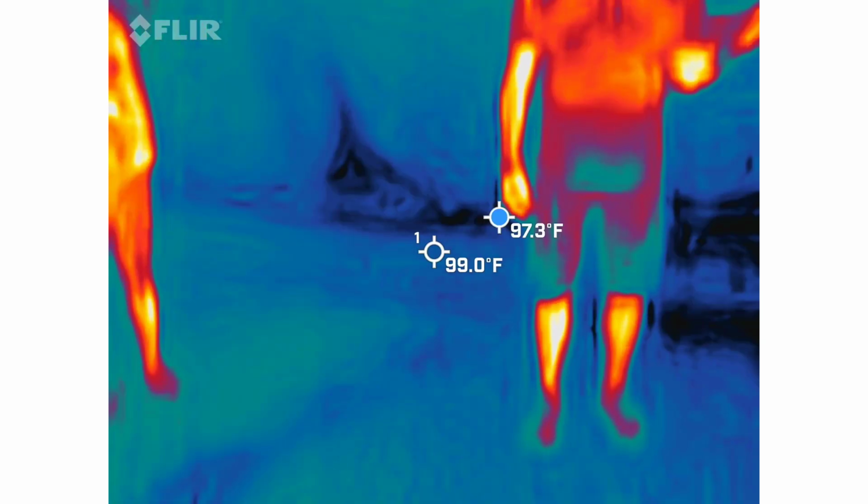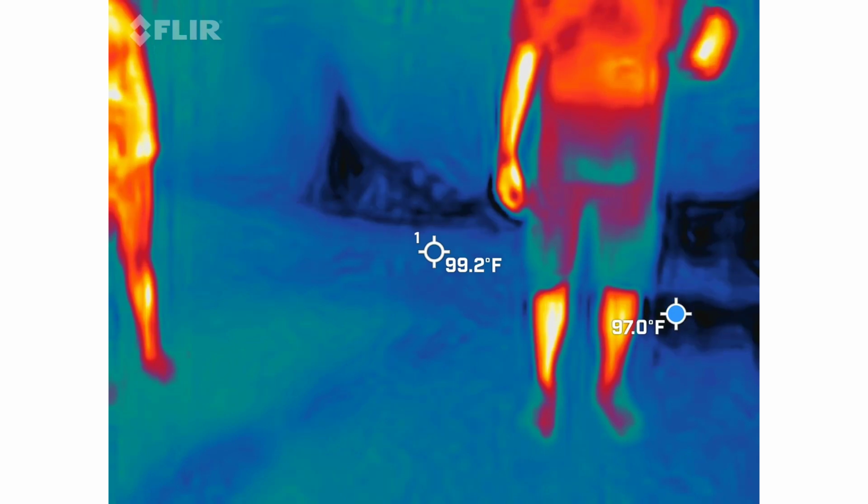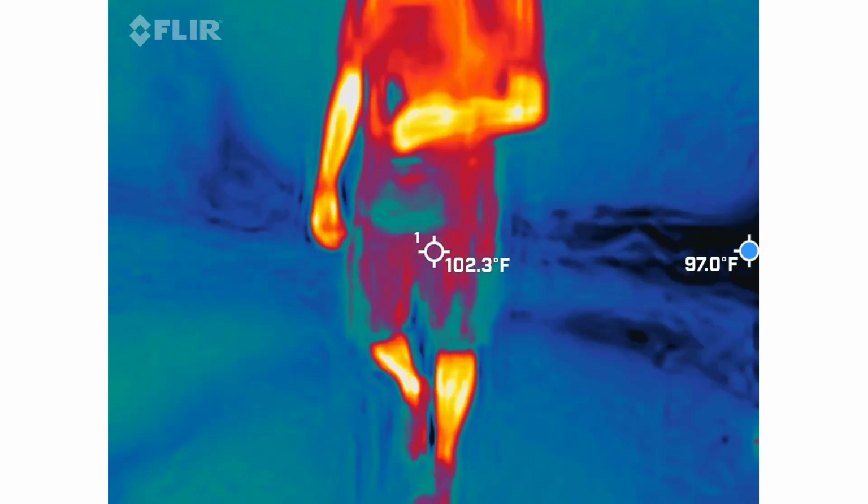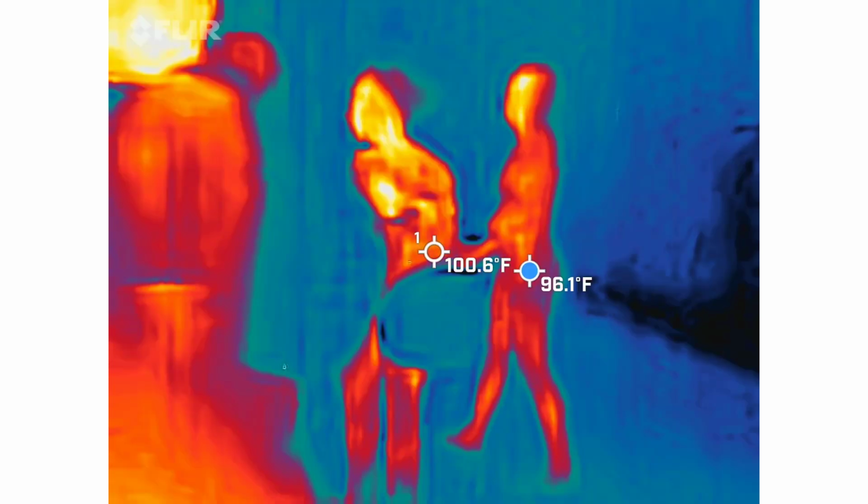Did we get any readings, any blinky lights show up on yours, CC? And any readings come up on your big numbers? Nothing at all. I hear something coming out of yours. All right. So let's go up to the next spot. Let's go deep dive into some history now that you got somewhat moved.